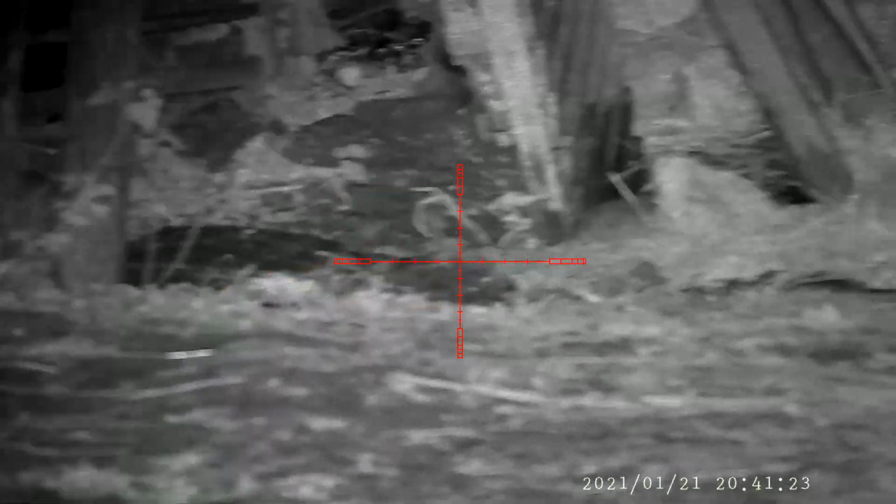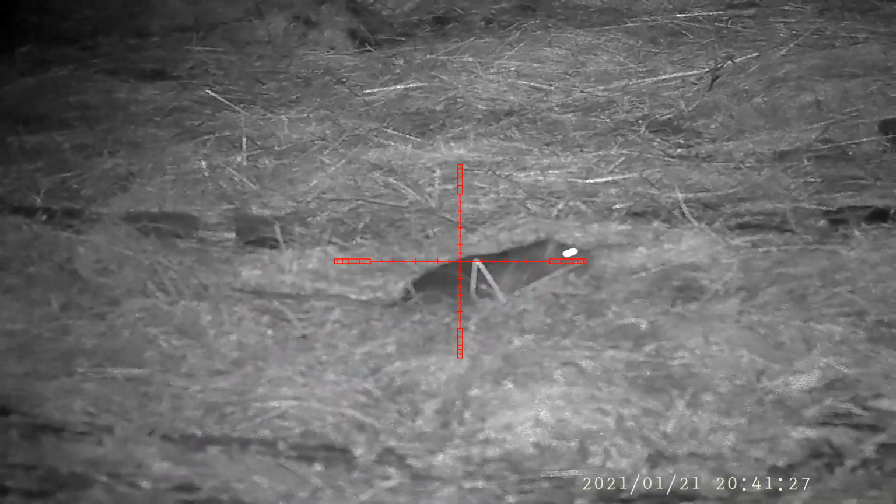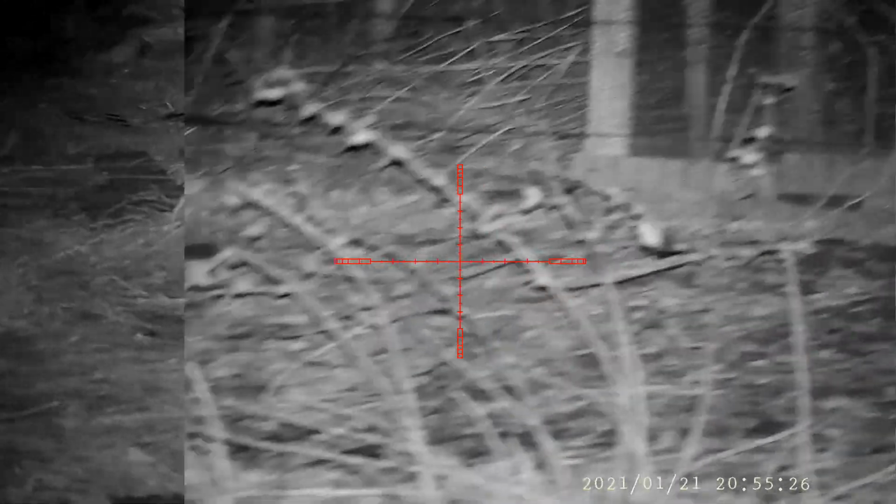This rat wasn't moving as I would normally expect them to, but it wasn't until later that I realised that it was actually moving across 4 inches of water, balancing on the loose hay that was floating on top, so it wasn't surprising really.